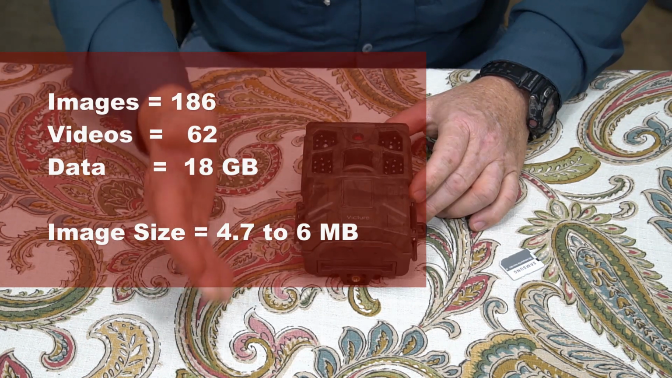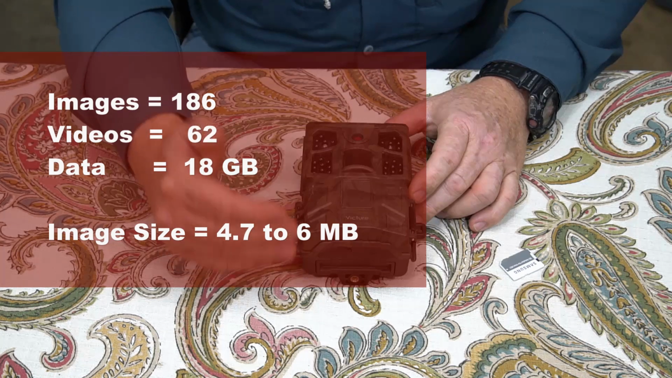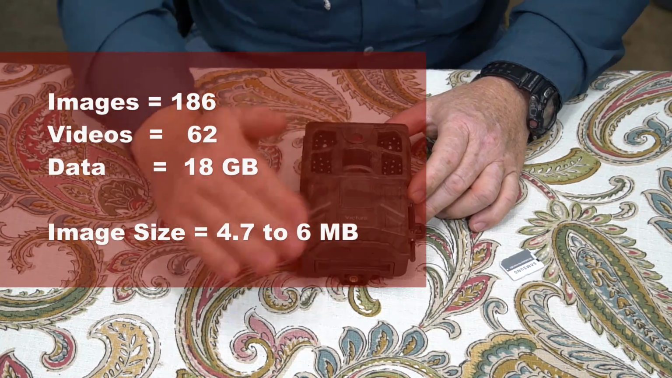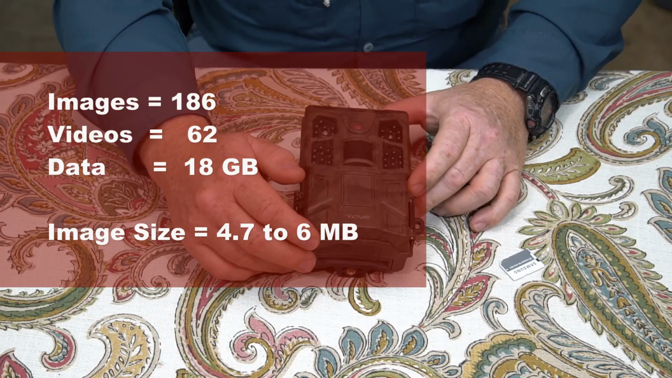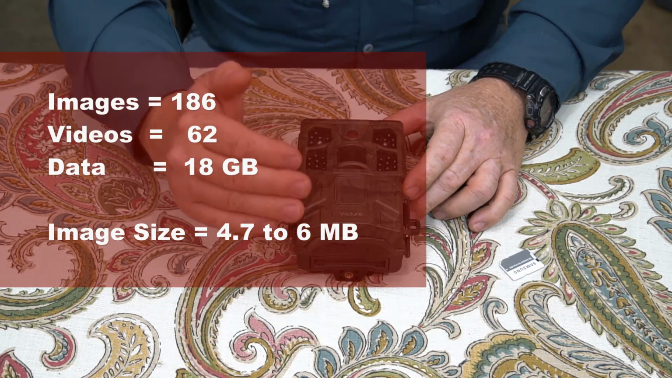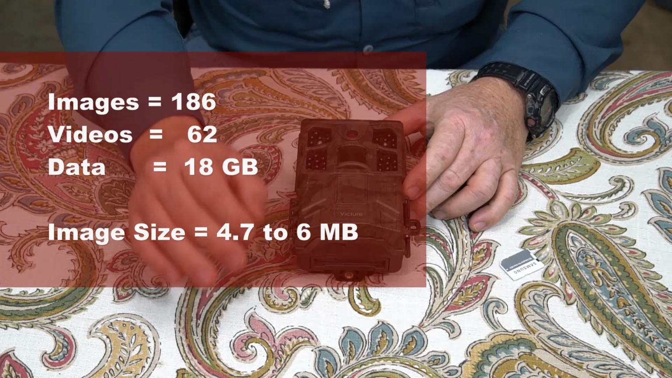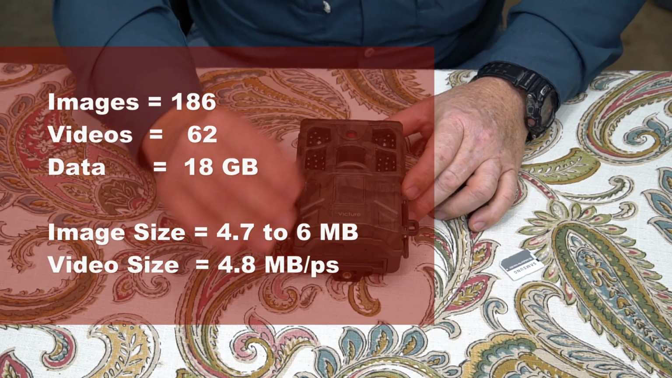Not even the camera that I'm shooting with, which is a Sony a6500 camera, most of my JPEG images are going to come in under that size. So the image size on this is a little bit too big for what it is. Okay, video size, the average per second size for videos was 4.8 megabytes per second. Now that also is very high.